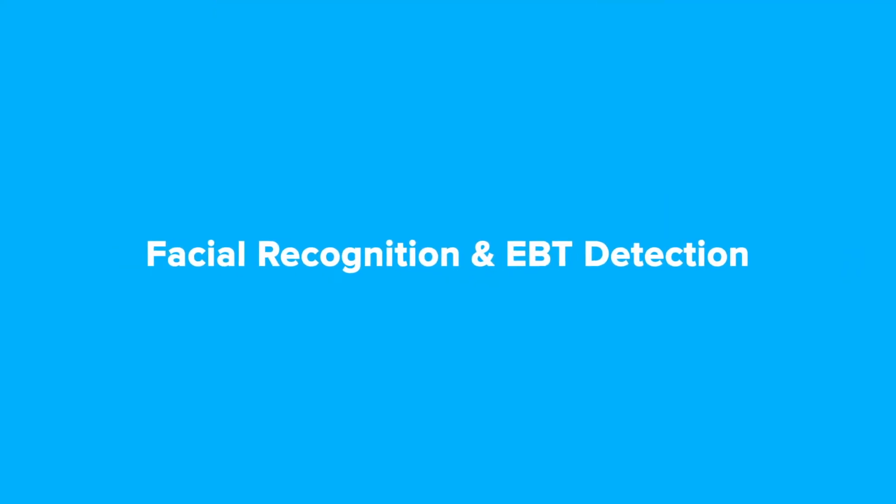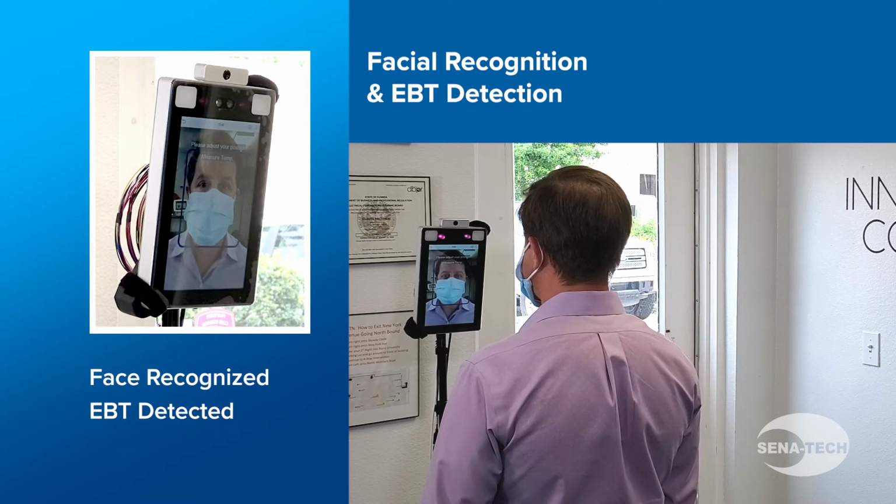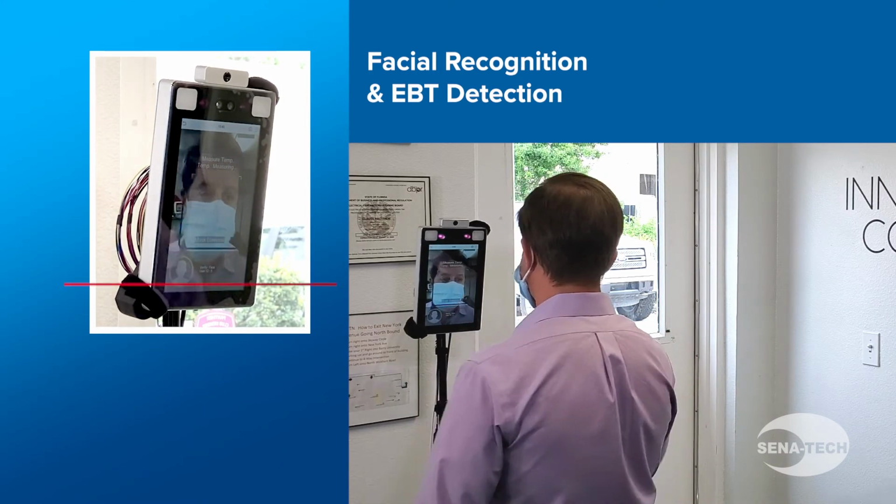In this next example, we're screening for facial recognition and EBT detection. The system detects an elevated body temperature in this case, and therefore access is denied.